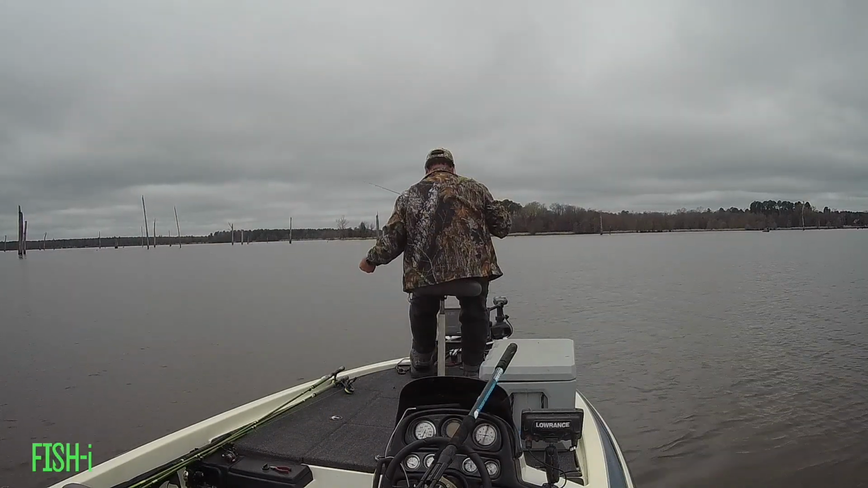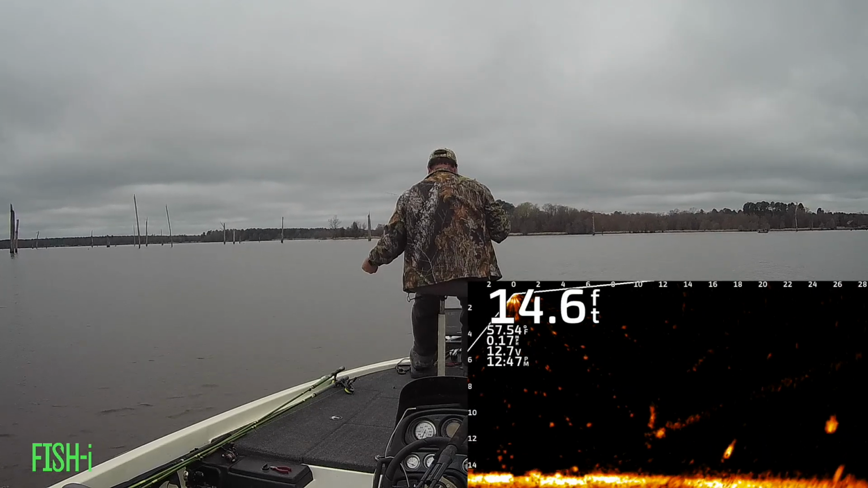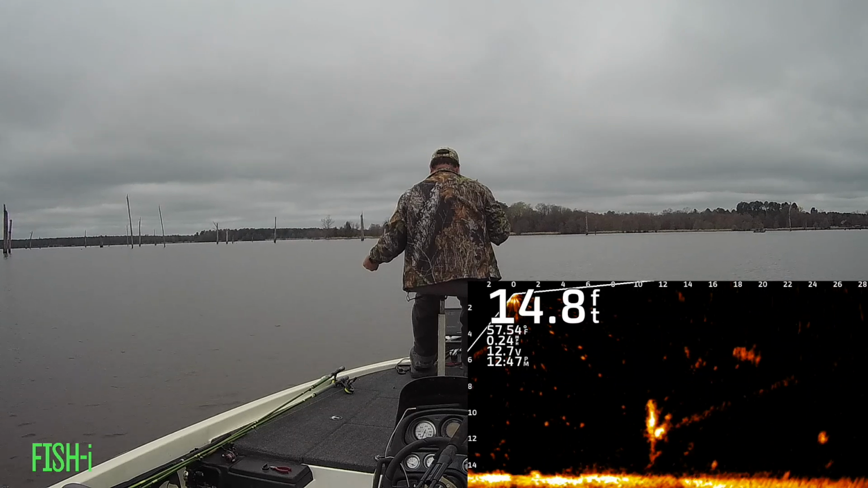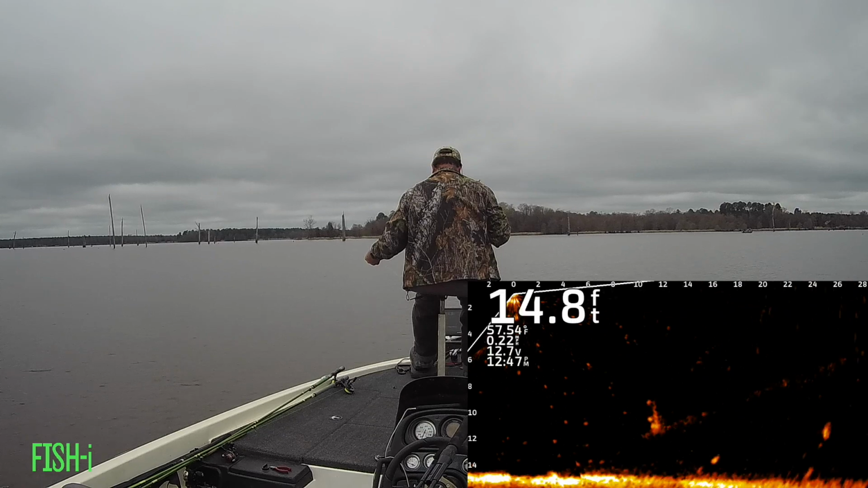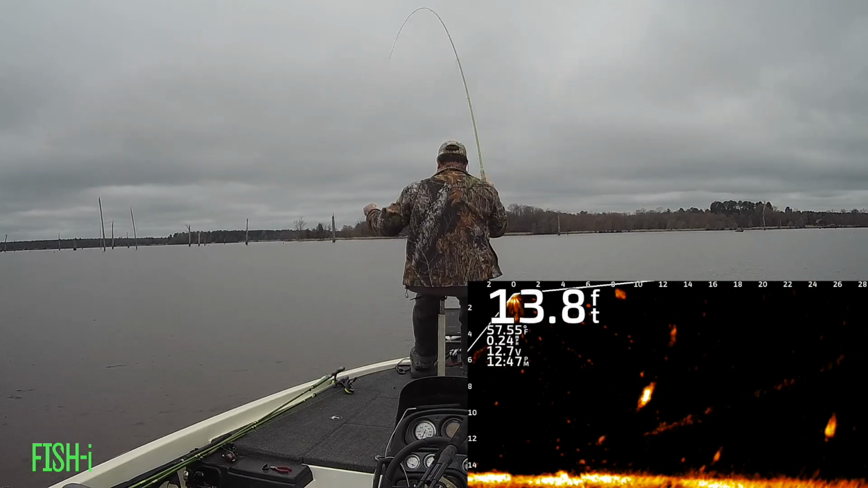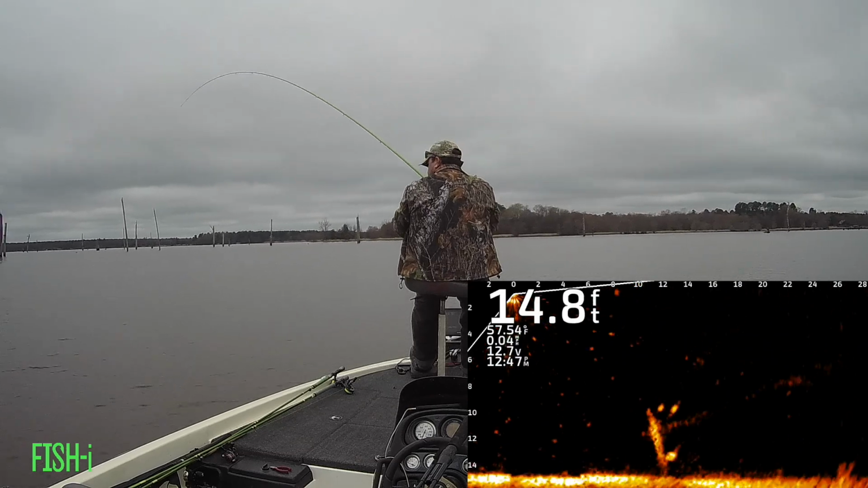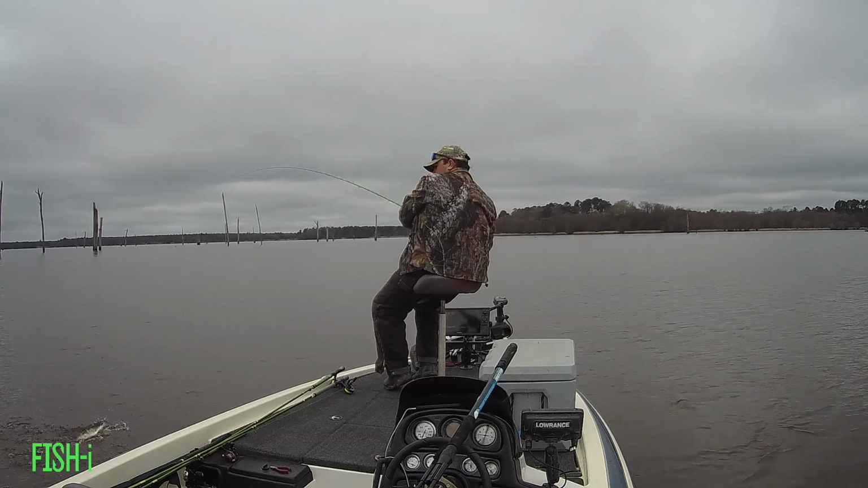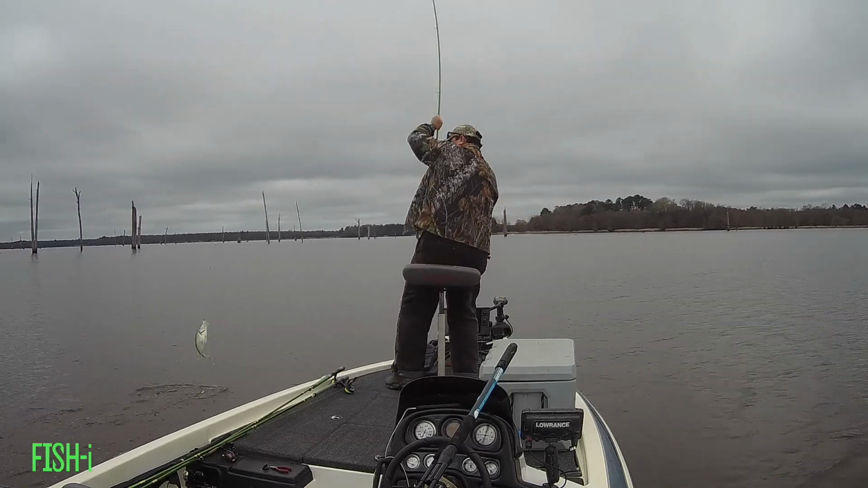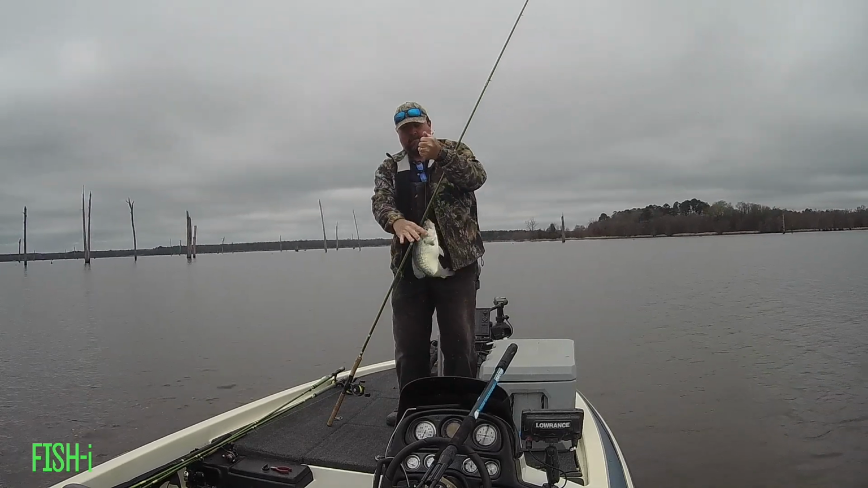This is a good problem to have right here. I got 3 targets to go after, and I'm going to start with this closest one, see if I can't get him in the boat first. And then we'll work on the others. Good call.